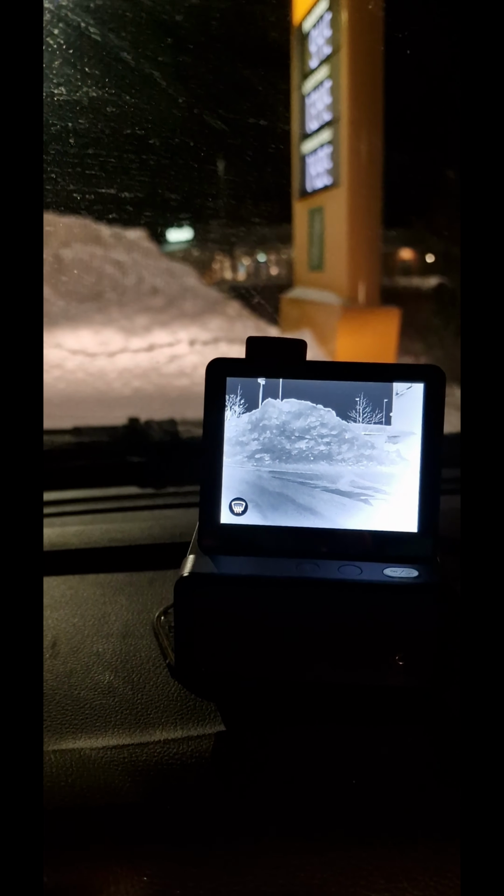Okay, I will show how the wires go all around through the door to outside and the installation on the front. I will just cover my registration plate with a plastic bag. And here we have the mount. It's this black thing here. I screwed it through the plastic part of the car here. It has been staying there nicely. Now the camera is here in the center. Heating is working and the lens is clear.